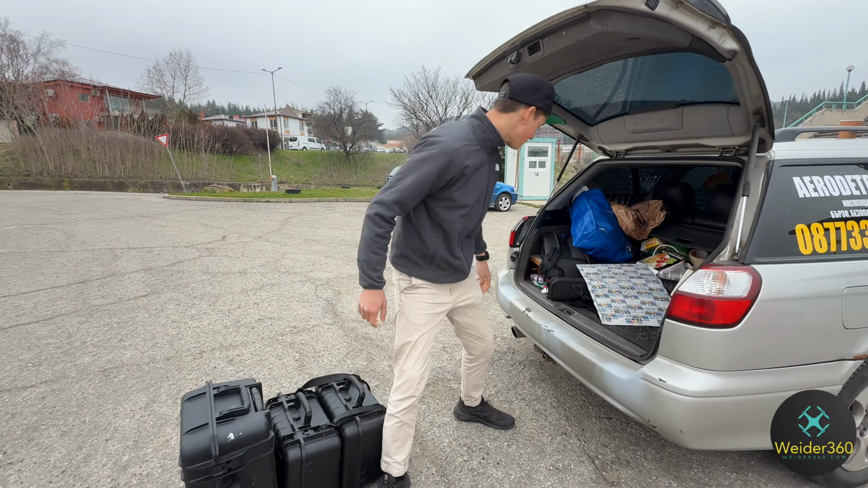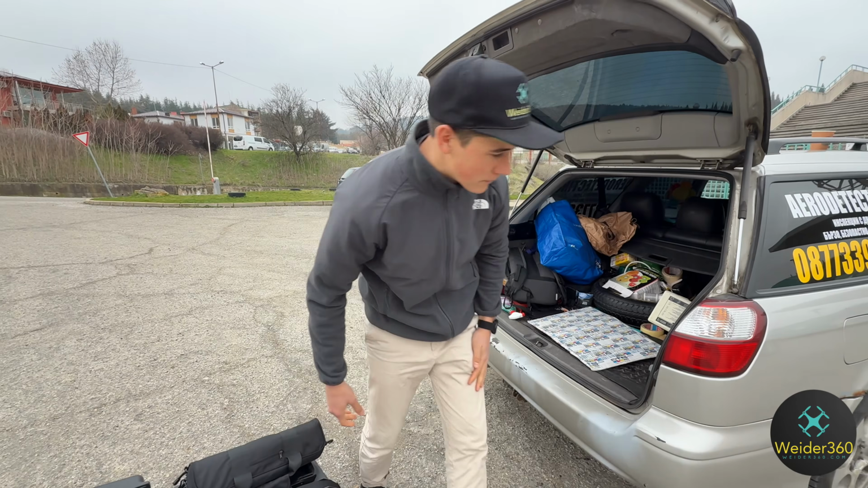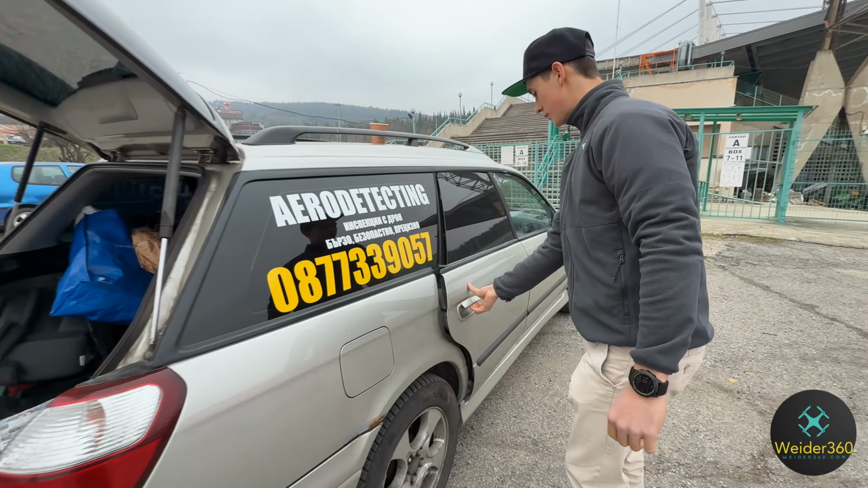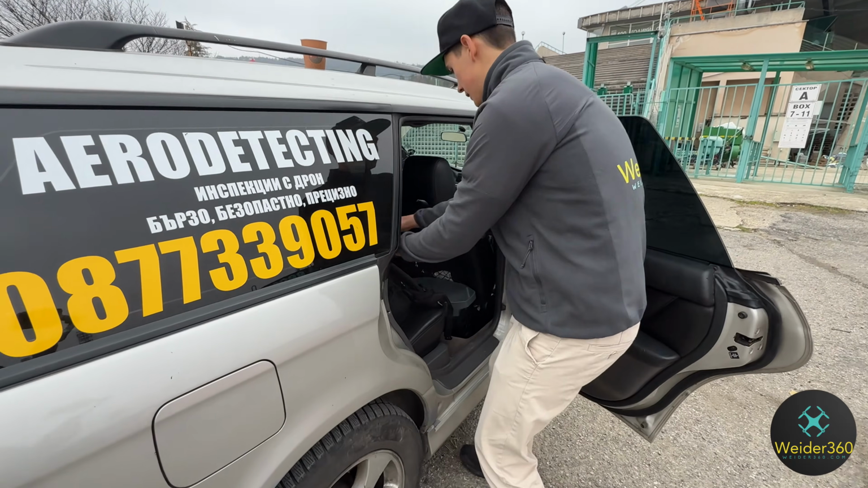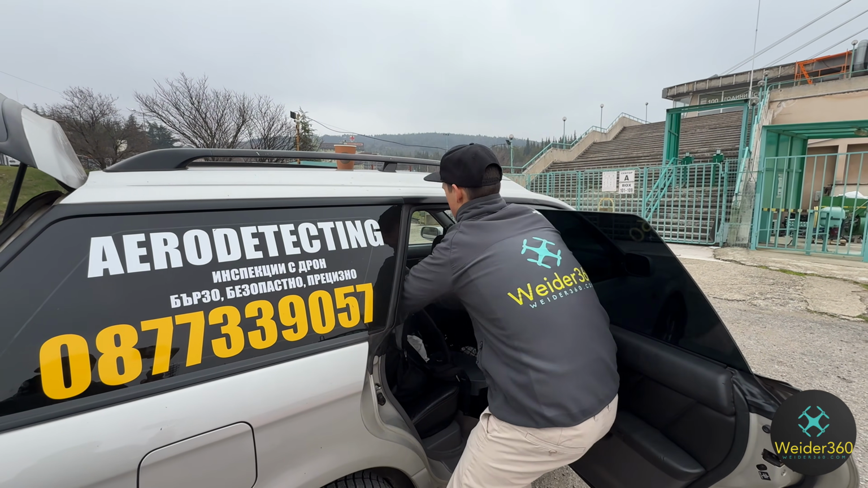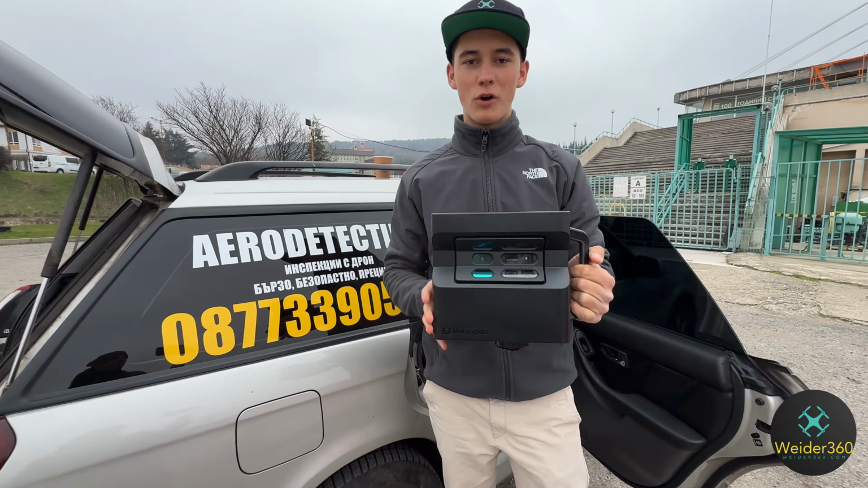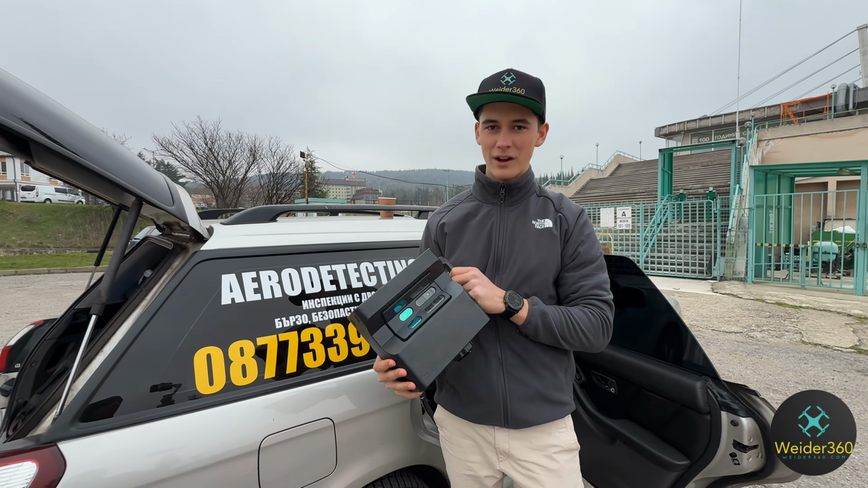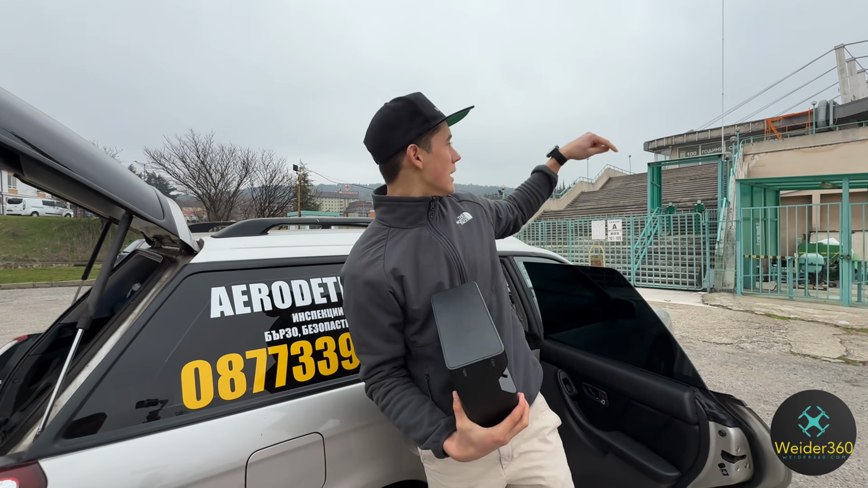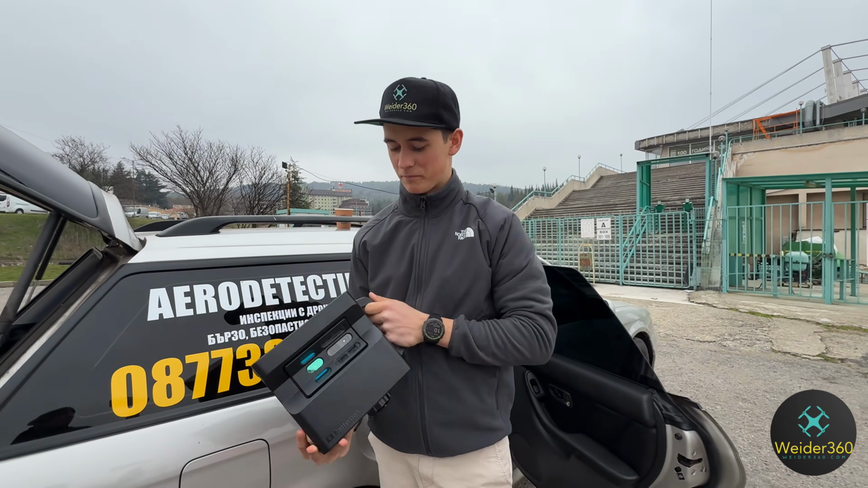And this is a tripod. And let me show you the 360 camera we're gonna use for the virtual tour. Okay, so this is the Matterport Pro 2 we're gonna use for the virtual tour, right under the shelter you can see there. So let's get started.